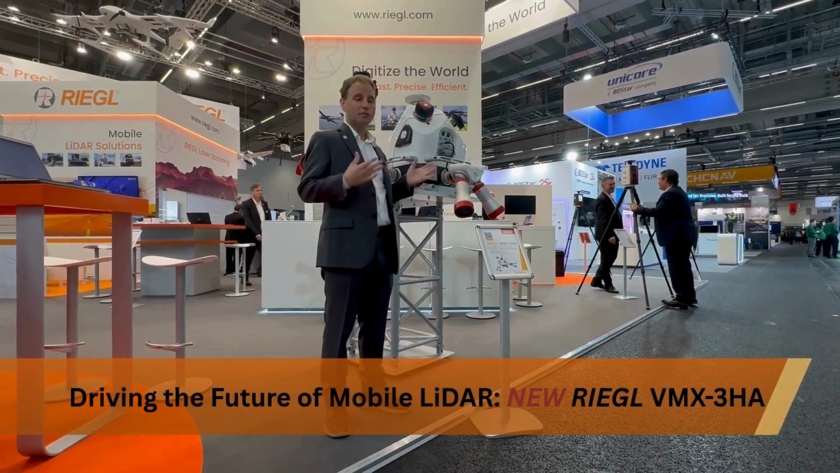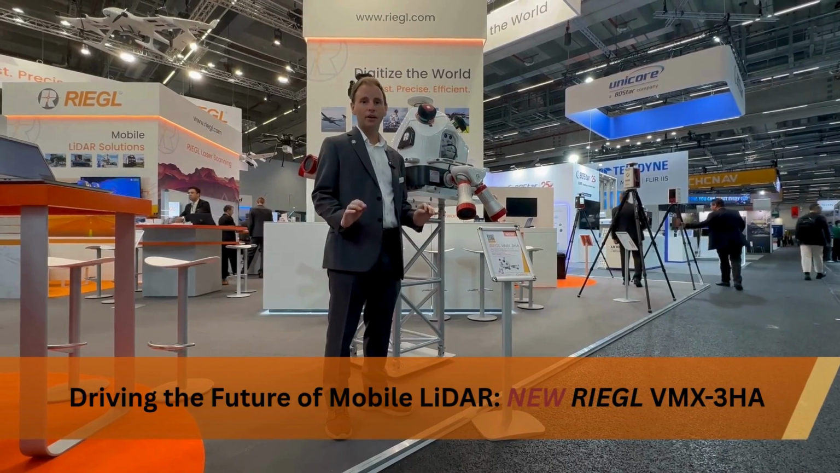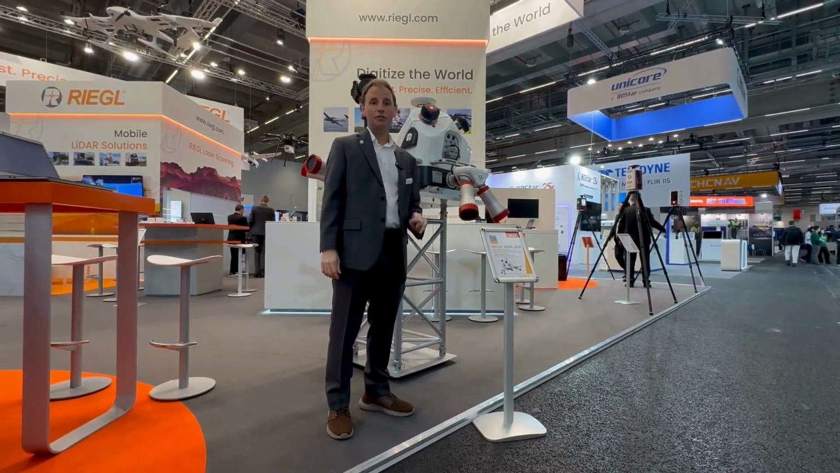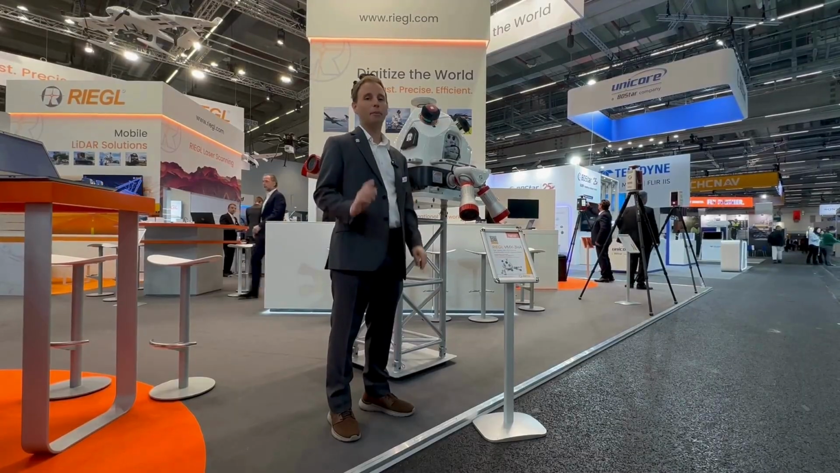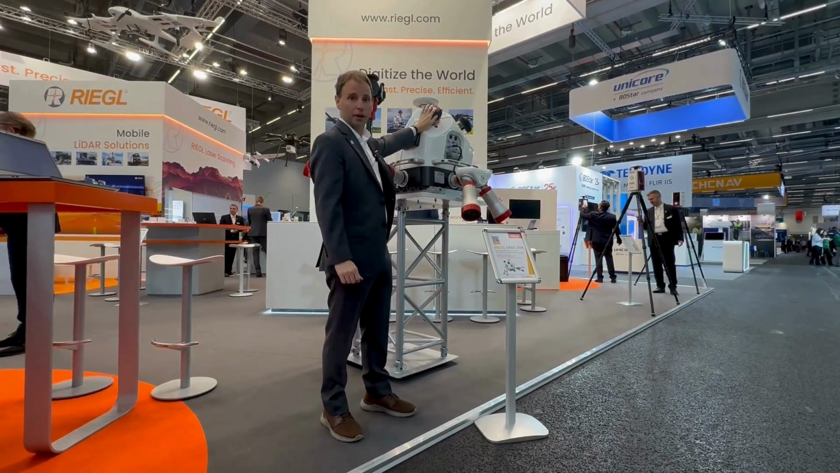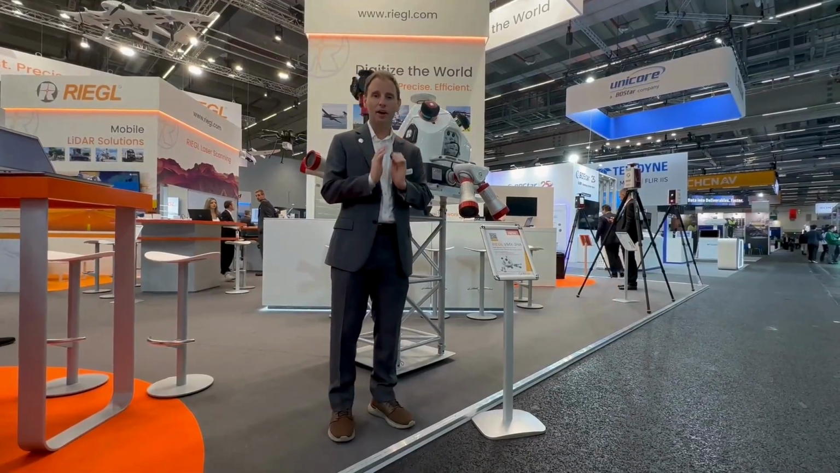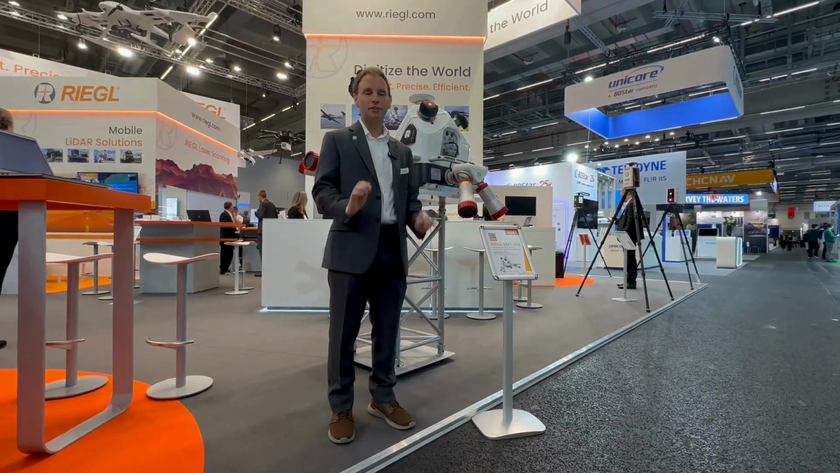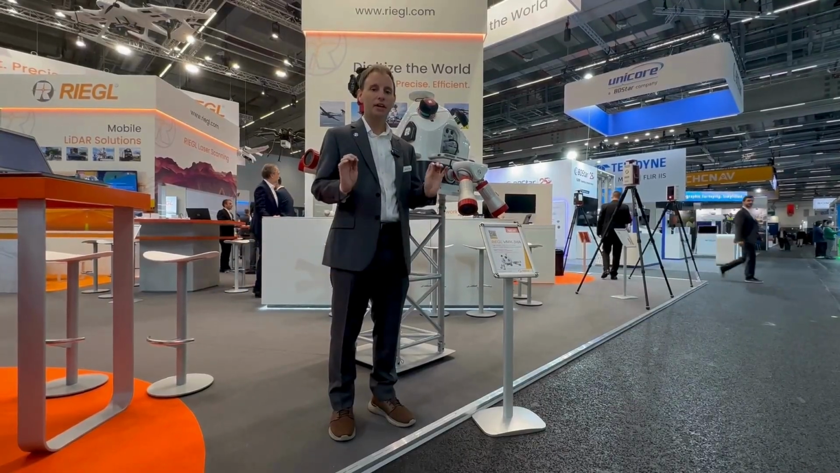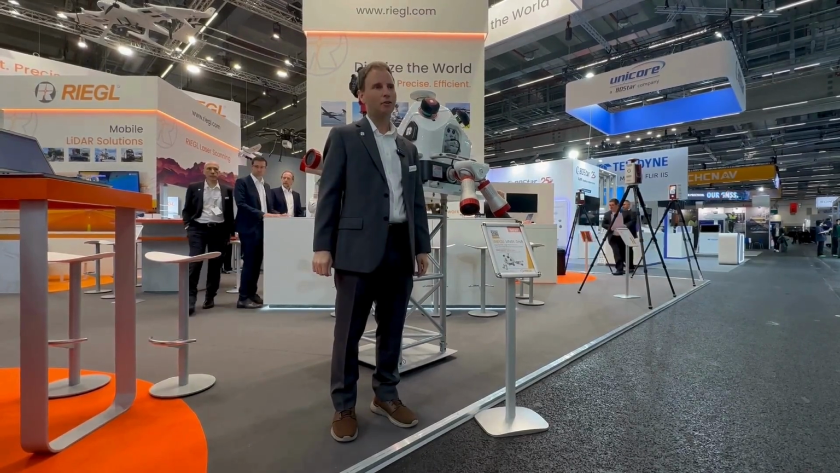The 3 is our third generation VMX with the HA sensor, and it has 3 megahertz of pulse rate and 3 millimeter accuracy with a 2 millimeter precision. The also exciting news is that it's not 300 lines, but 400 lines per second per scanner. So these scanners spin in total together 800 times per second. That will allow you to have very tight line spacing on the point cloud and allow you to see very small objects even further away from the vehicle travel path. So that's the exciting news about the VMX-3 HA that is ready to go to work for you.